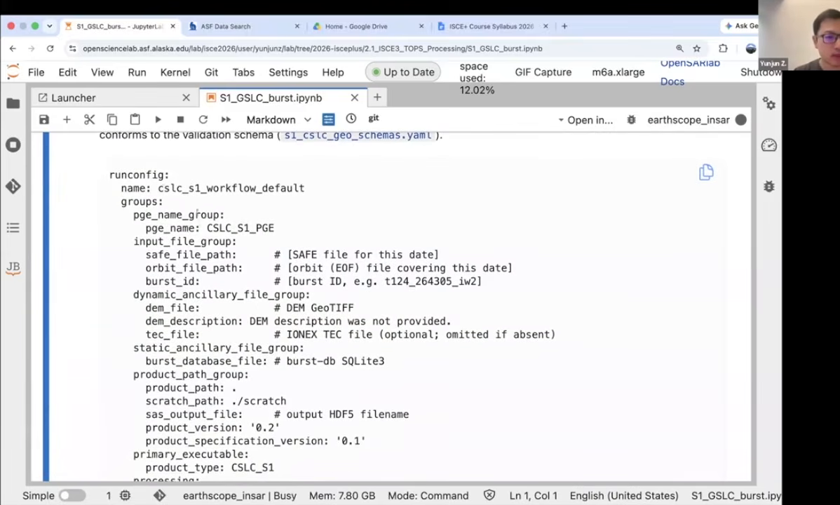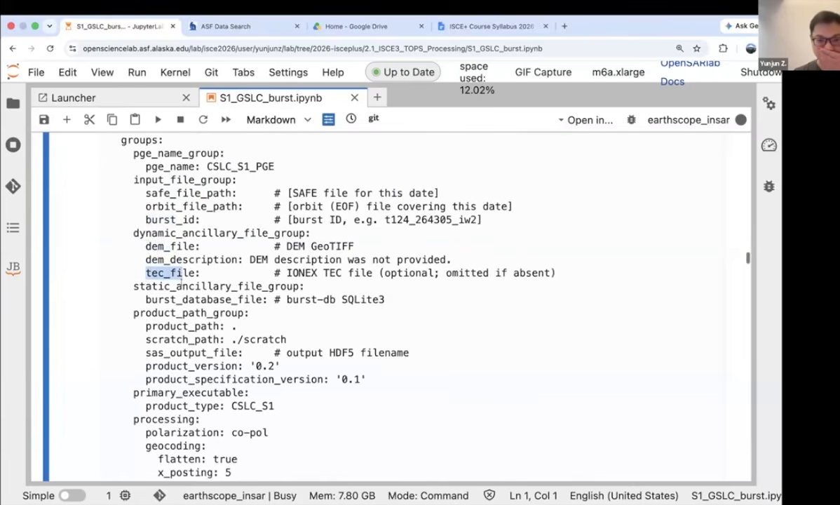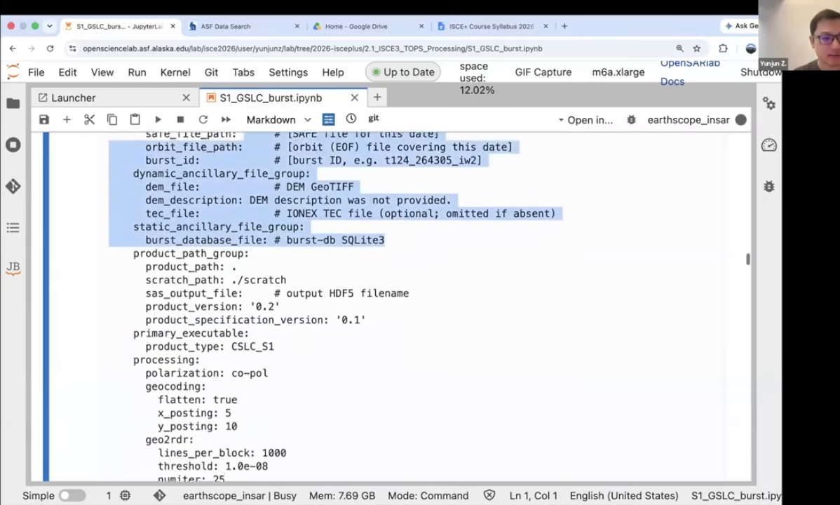So this first one is the processor that we're using here. We're generating the co-registered SLC for Sentinel-1. And then these few parts are just the inputs that we need to give, including the SLC file path, the orbit file path, the burst ID, the DEM file, the text file, or the ionospheric file, and the burst database file. So we basically just need to add the file path to these YAML files.